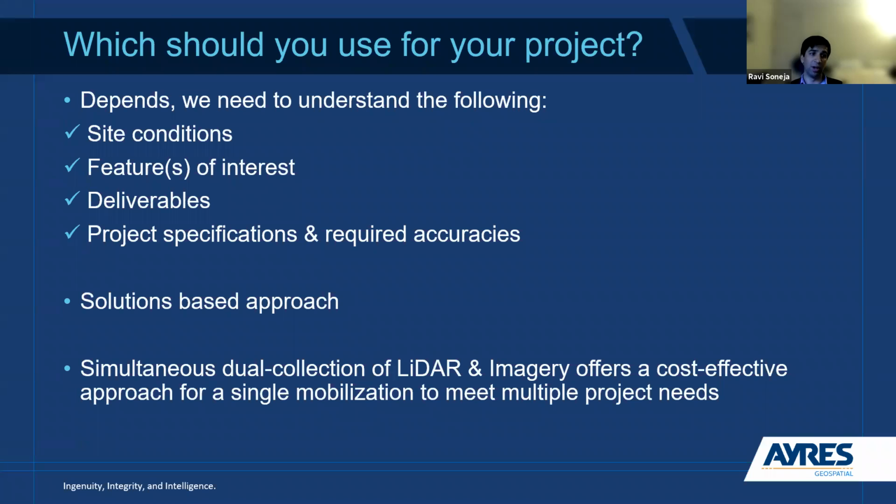And really all of this is to say that what we try to focus on doing here at Ayres is taking a solutions-based approach, understanding these different considerations, and then trying to identify whether LiDAR or photogrammetry, and between those two, which platform is going to make the most sense for that kind of project.